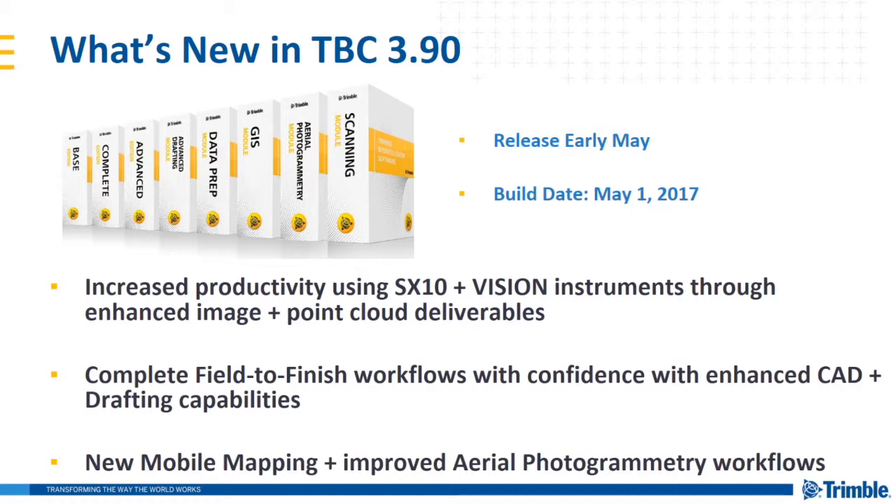Specifically in TBC 390, we focused on increased productivity using the SX10 scanning total station and other Trimble Vision instruments, such as the S-Series or the VX, through enhanced image and point cloud deliverable creation in TBC.